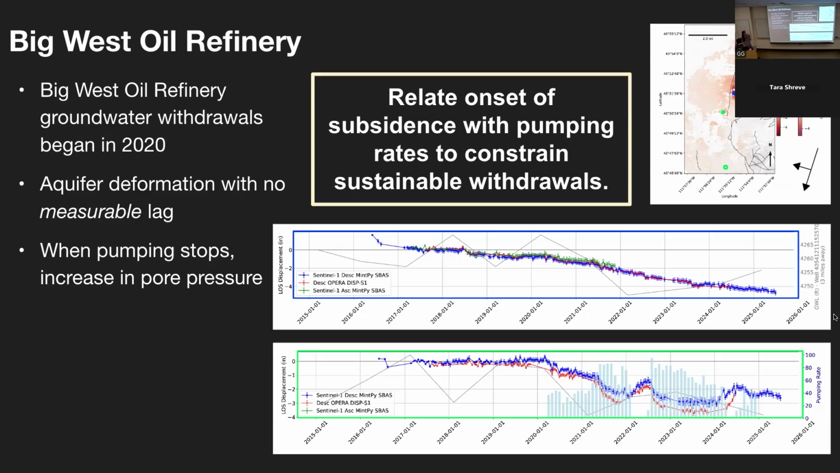So these types of observations in conjunction with groundwater levels are really useful to help understand aquifer properties. And we're hoping moving forward could also help constrain some type of sustainable withdrawal from wells if we want to avoid subsidence and permanent compaction.